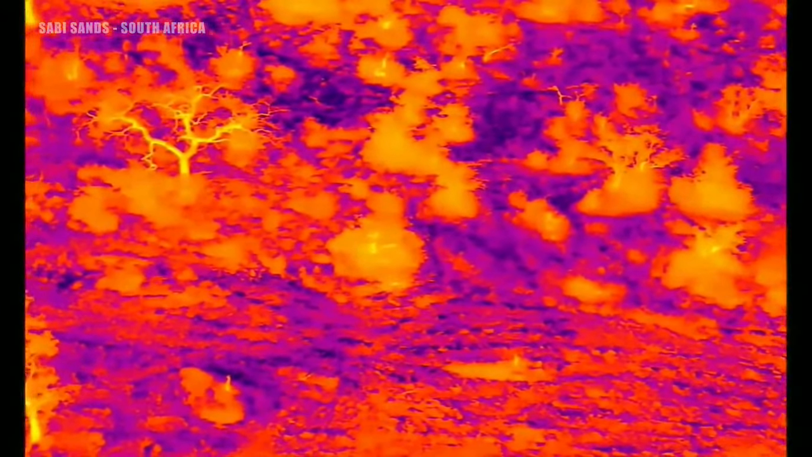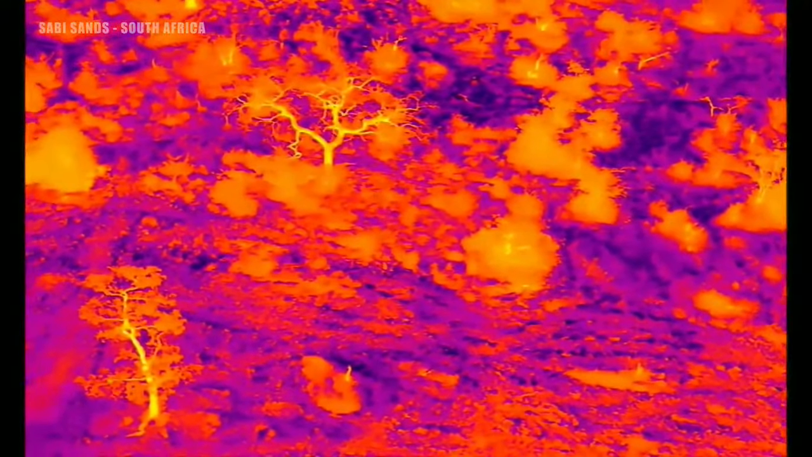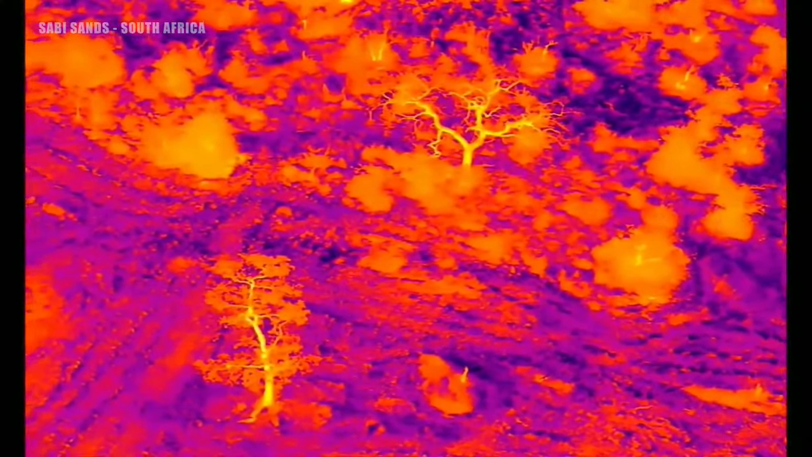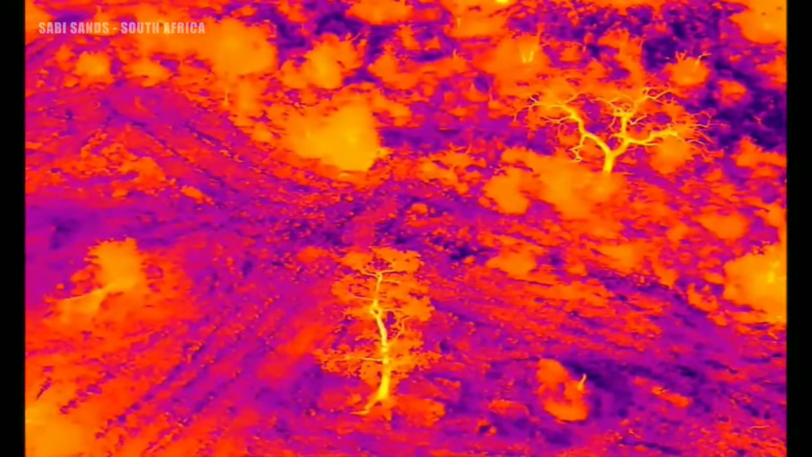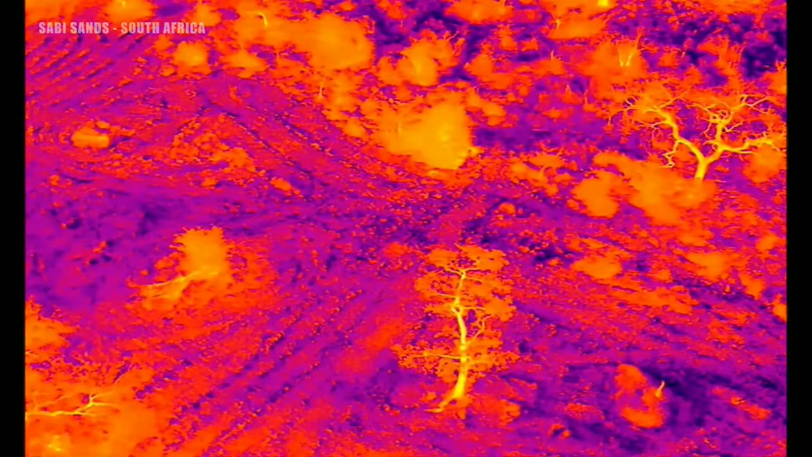Alright, can we do a 360 kind of view? Remember, our aim is to look for nocturnal creatures. We want to see things we won't ordinarily see. Oh, hang on there.